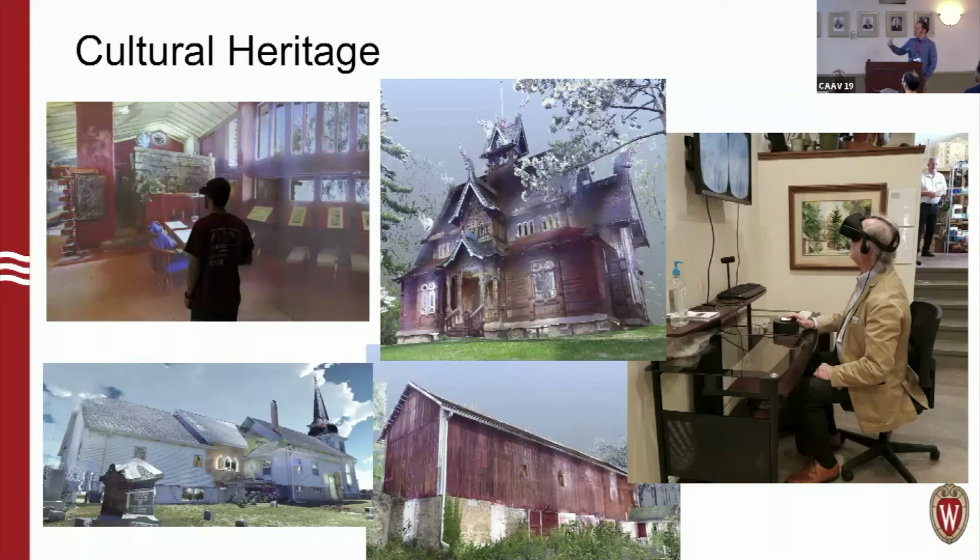So people can still experience the building in 3D using VR, even though it doesn't exist locally anymore. So kind of a cool application of this combination of technologies.